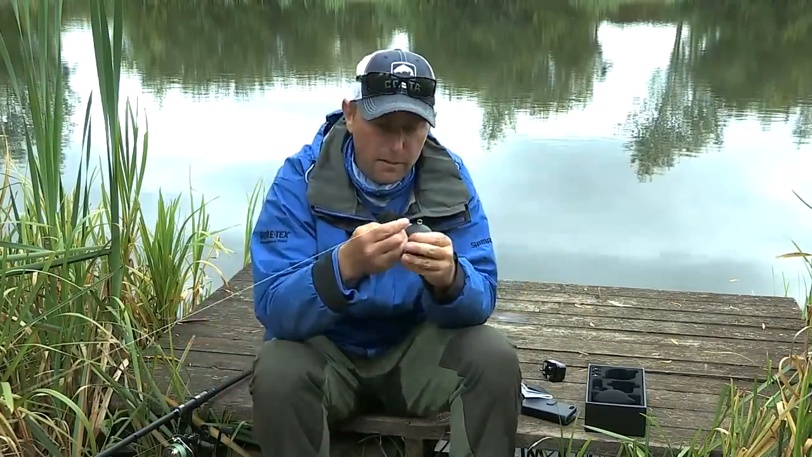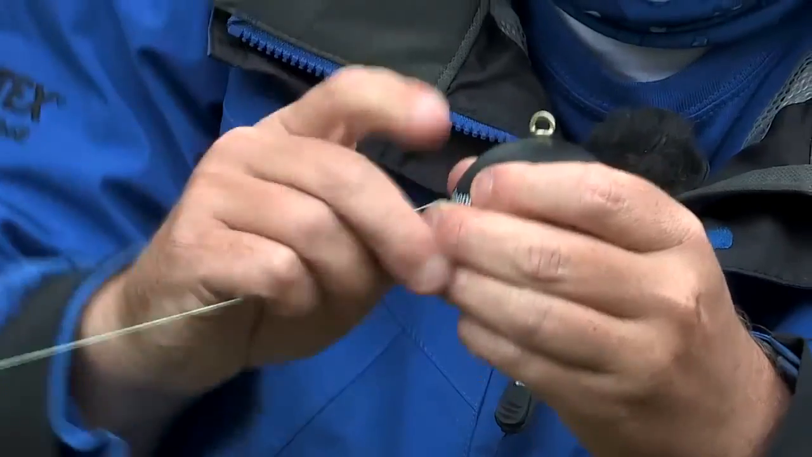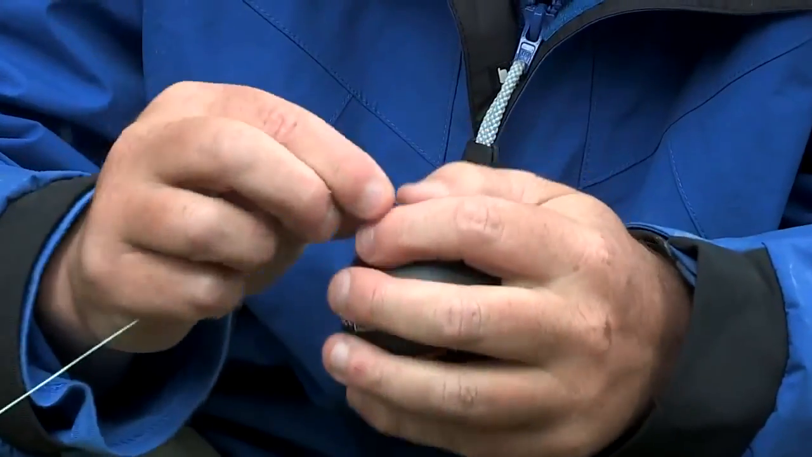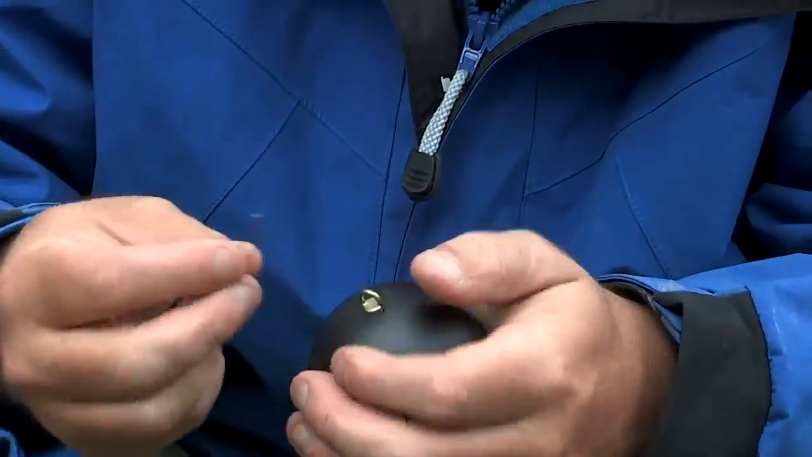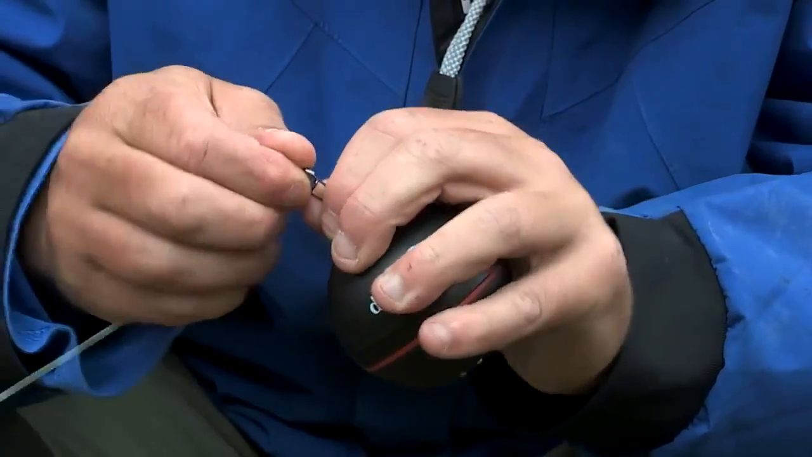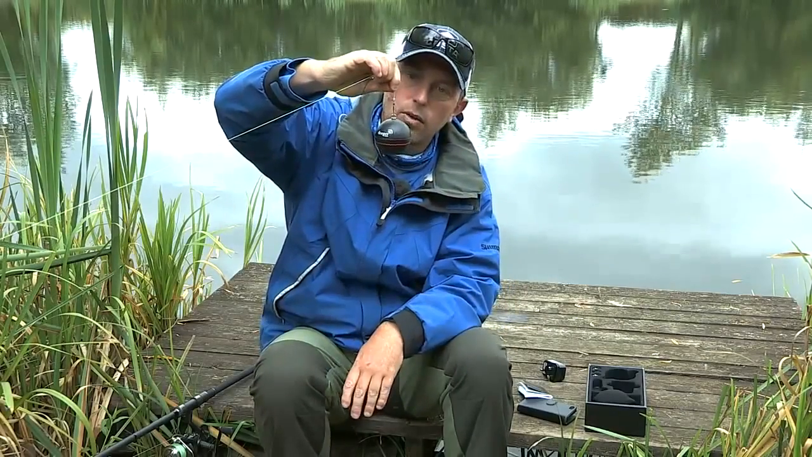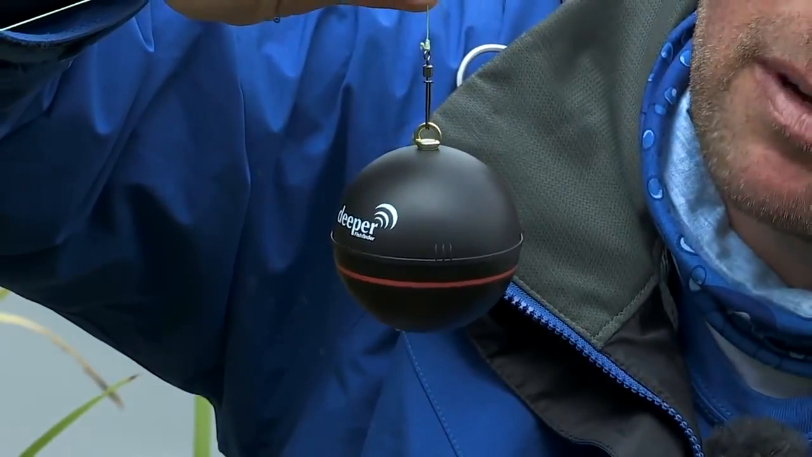Then all I've got here is 85 pound Power Pro, really strong braid. Use any strong braid, I like 85 pound, I'm not going to lose it that way. And then I'm just going to attach via a really strong swivel, the top of the Deeper there, get it all ready, and now I'm going to pair it up with my phone.